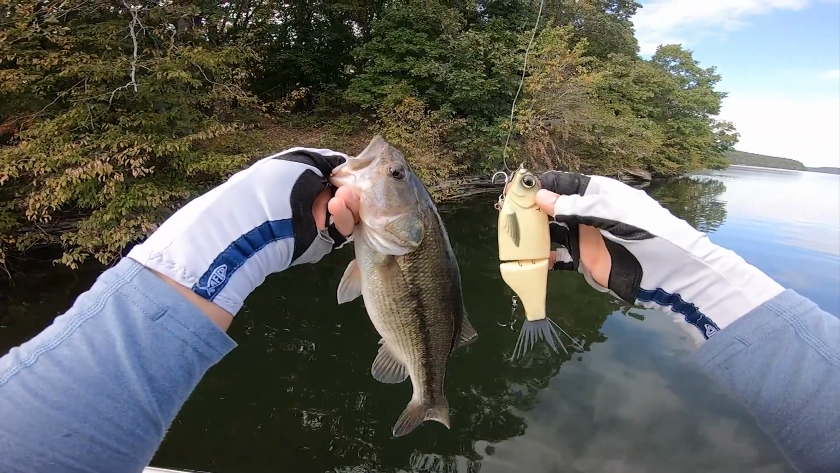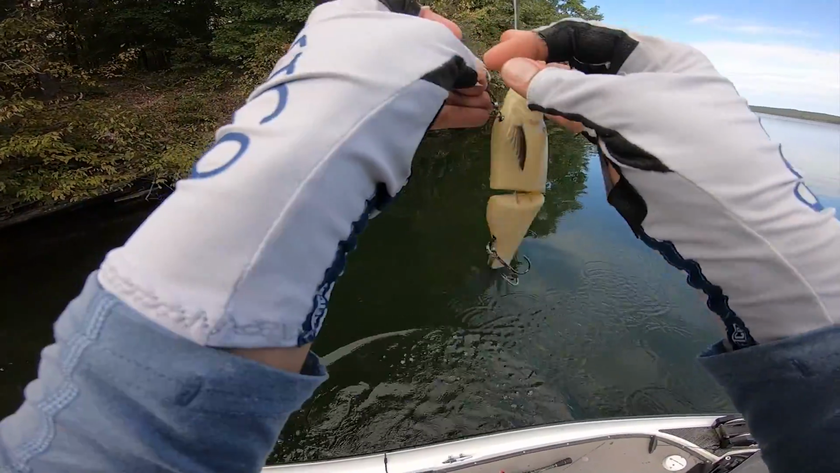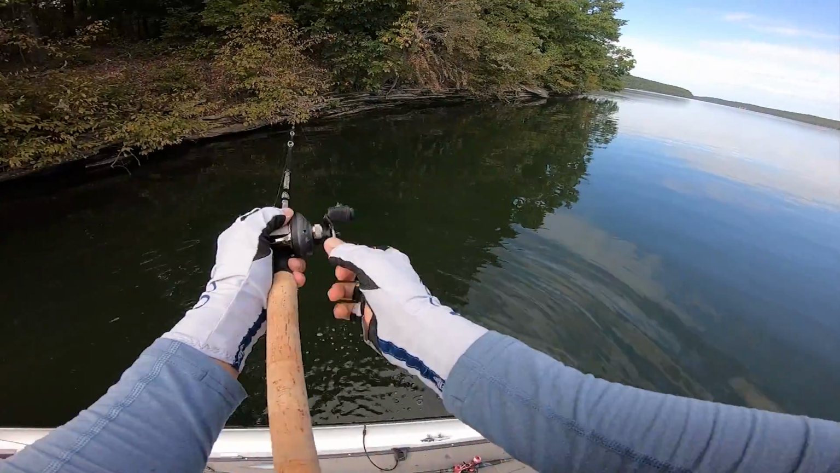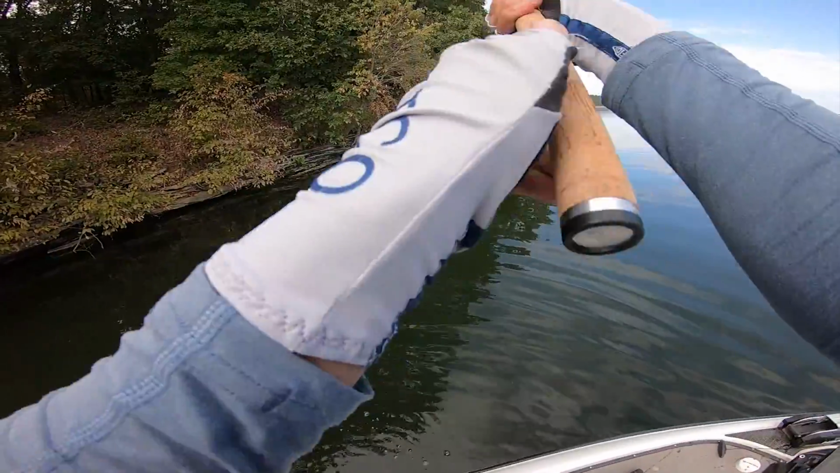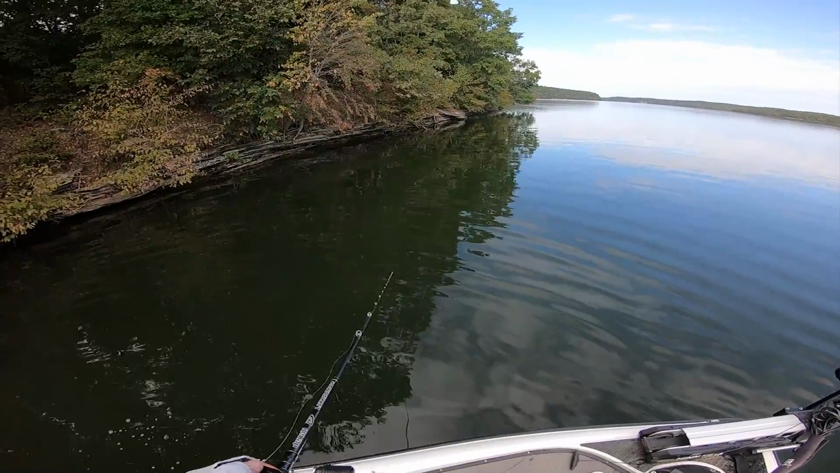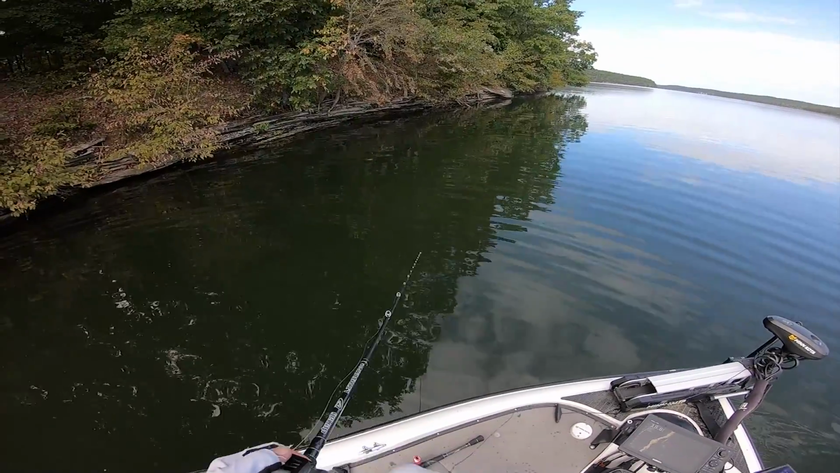There we go, guys. Nice spotted bass on the big glide. Get the guy back down there. Man, that fish came out of nowhere to eat that thing. That is now 2 fish in about 1.5 hours, maybe 1 hour and 15 minutes of fishing this glide bait, which is not bad. I've seen quite a few followers on this thing, probably about 10 or 12, and I've had those 2 commit.